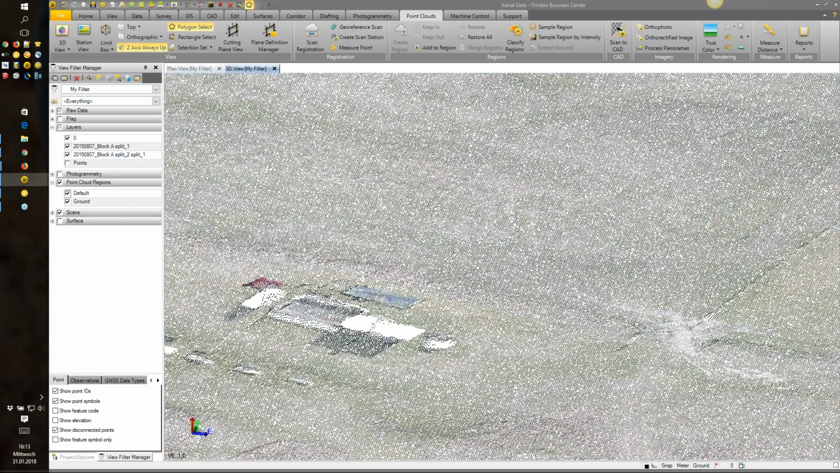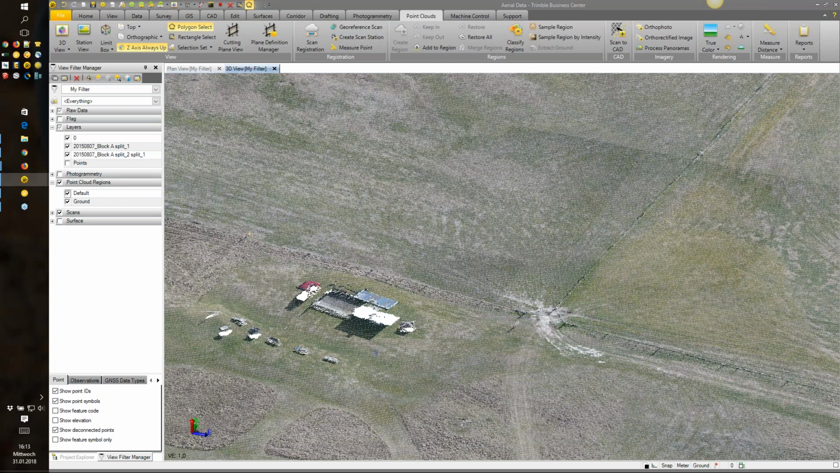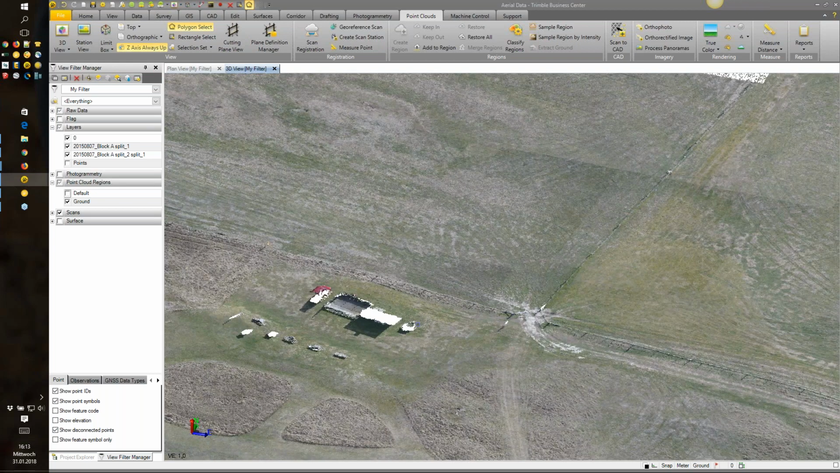So if you're hitting classify extract grounds, you only get the ground points extracted automatically from TBC, which is quite handy if you want to sample your data.